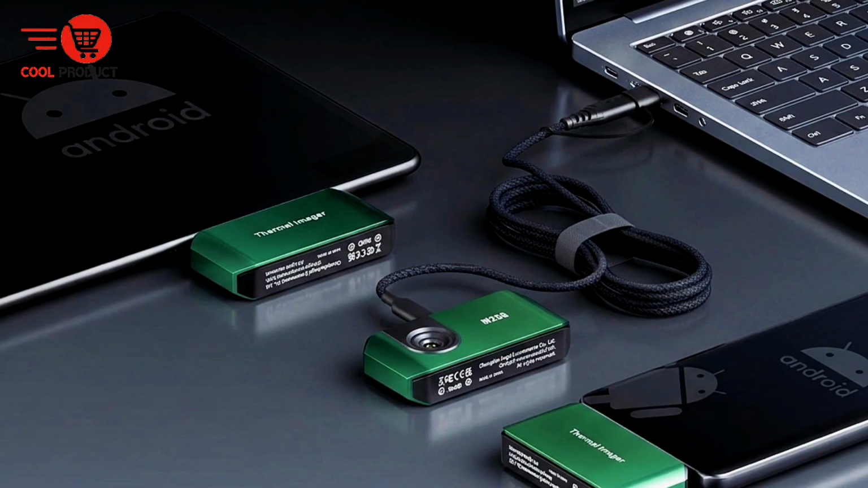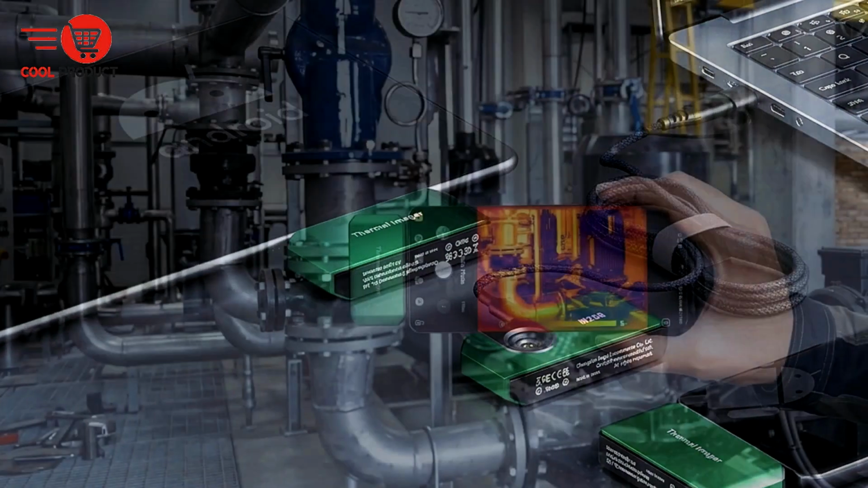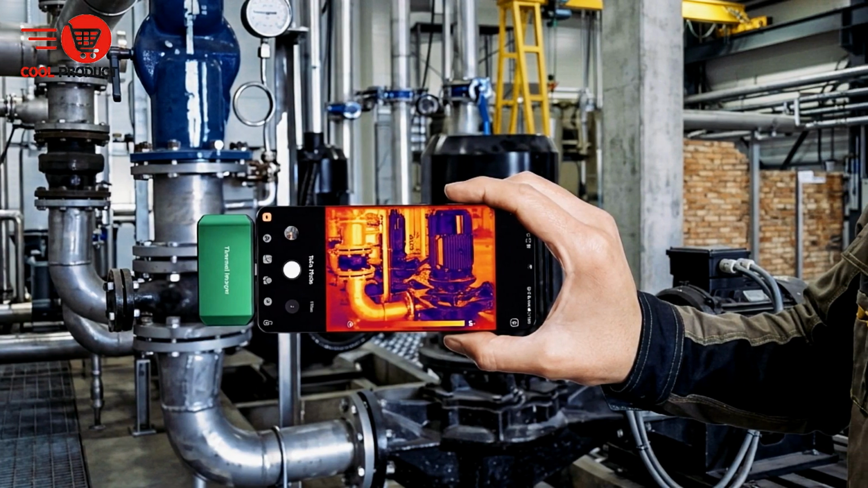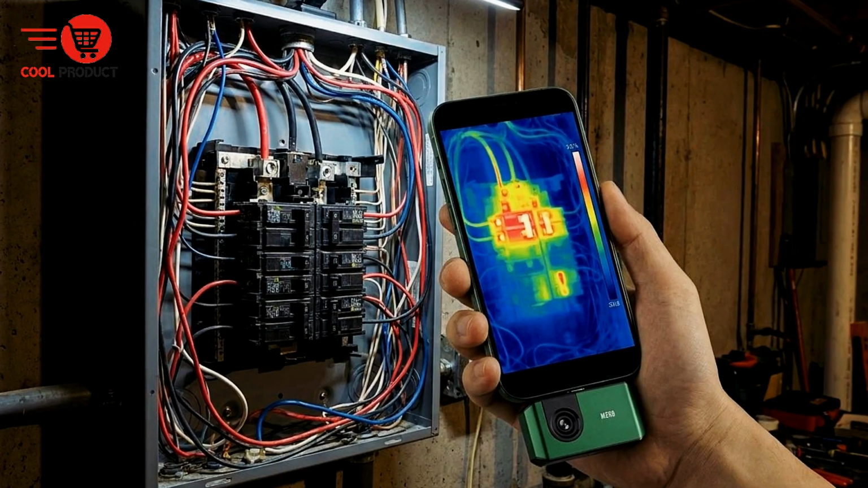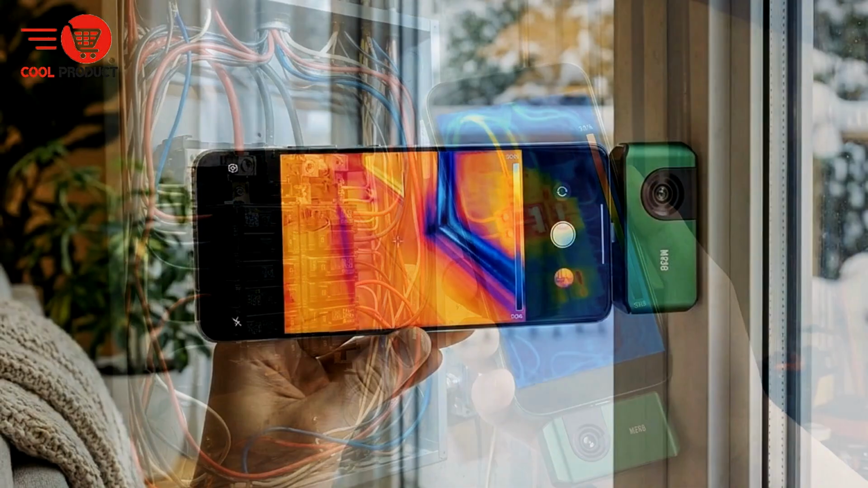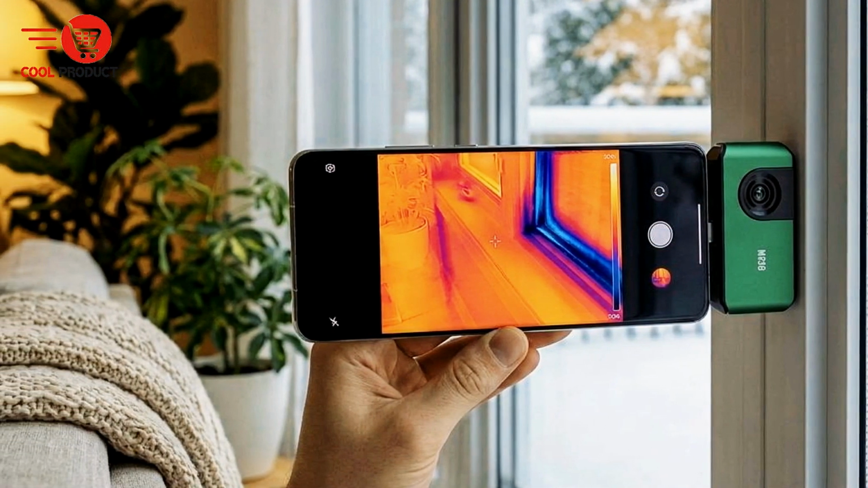Through the dedicated app, you can select 3 measurement dimensions, including point, line, and surface detection. Each dimension supports up to 3 areas, allowing temperature readings in 9 areas at the same time. This is extremely useful when comparing different spots in one image. The 9 color palettes let you choose gradient styles that make temperature differences easier to identify based on your preference.